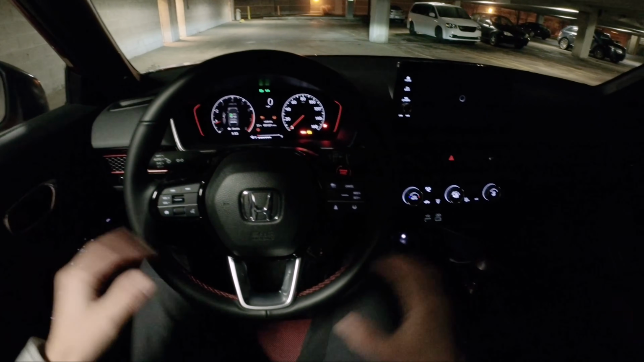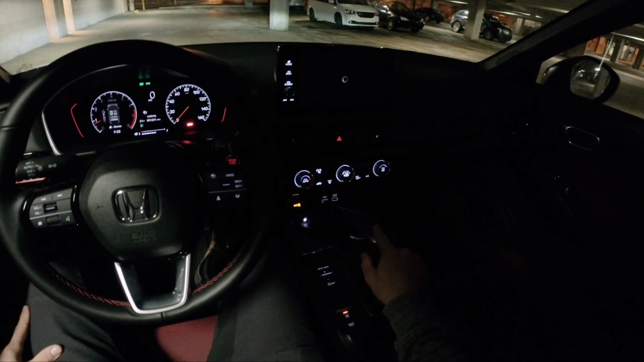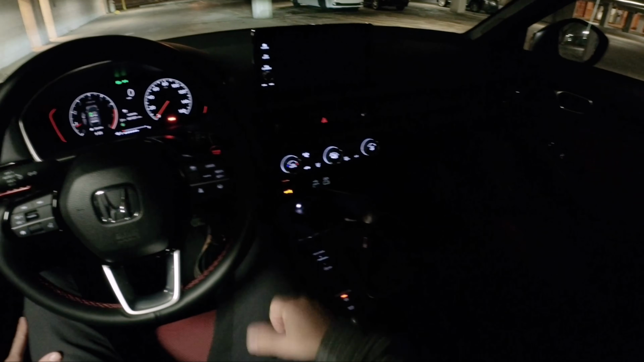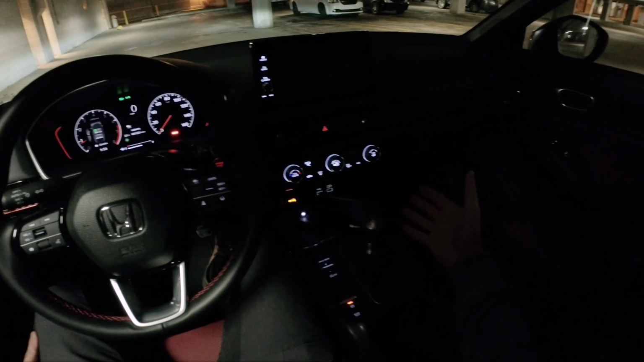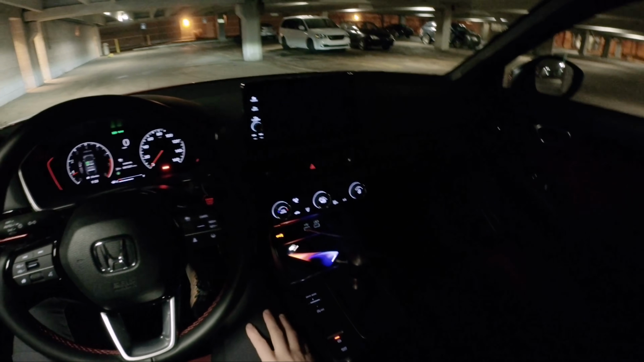So, a couple questions that I had recently. It's pretty cold out. How does the shifter feel in the cold? Well, it's still pretty cool to the touch. Not something you want to rest your hand on, but between gears, it's okay. And the shift action isn't notchy. It's actually pretty smooth between gears, even on cold starts. I don't have any trouble getting into second, into first. No problems there, which is really nice.